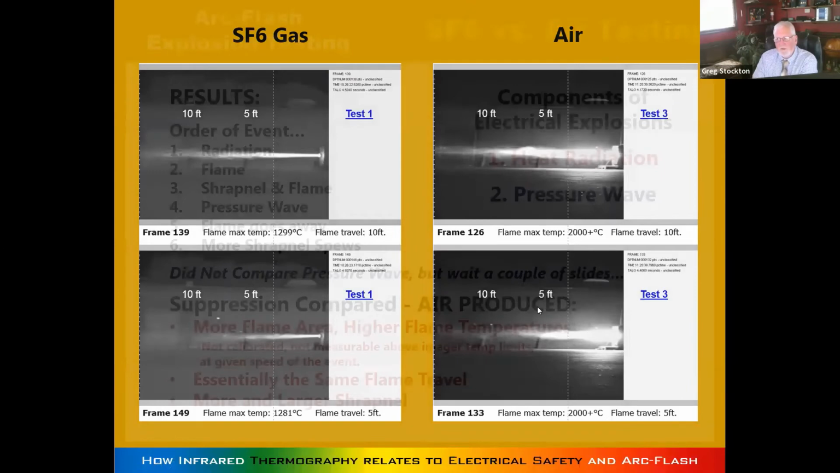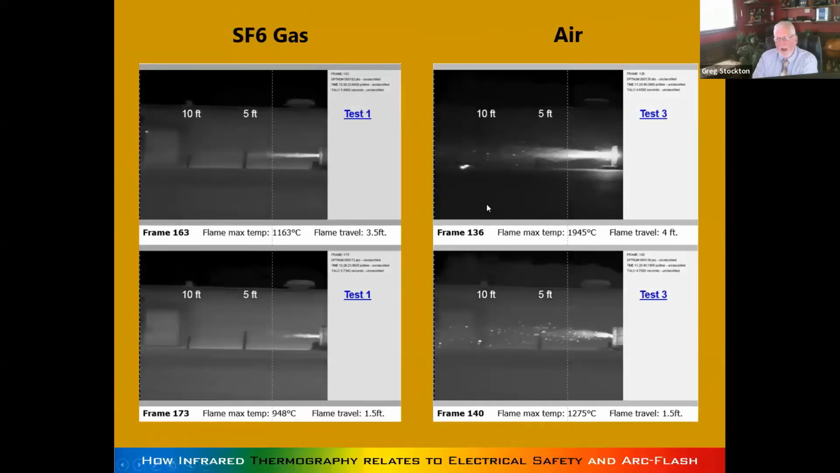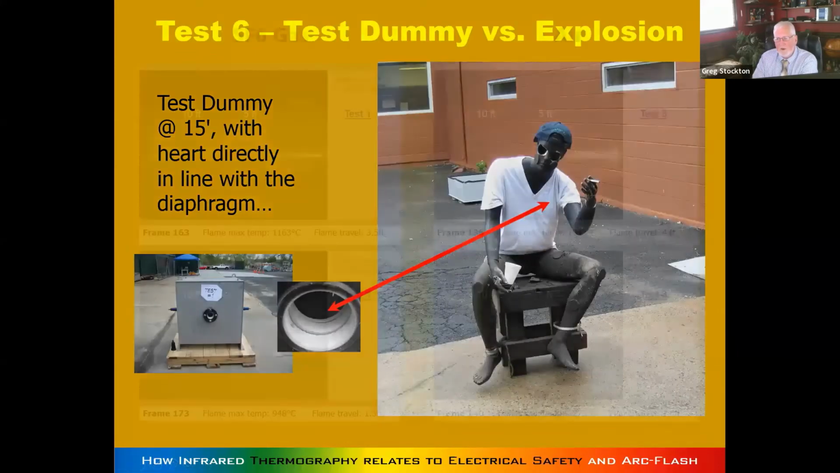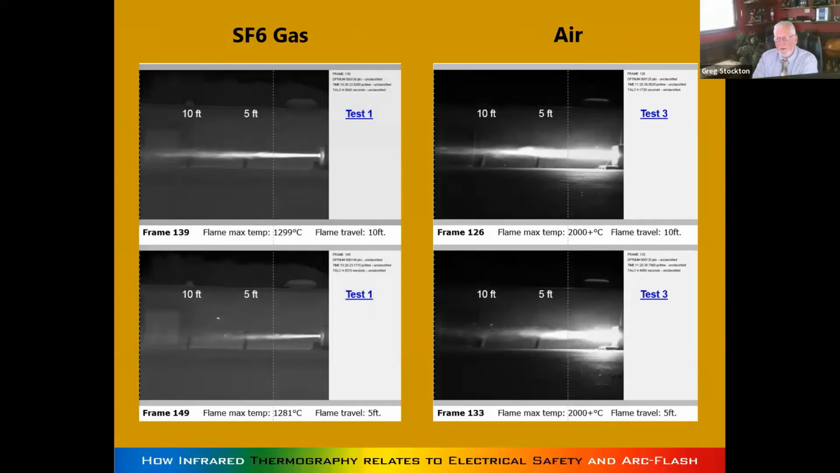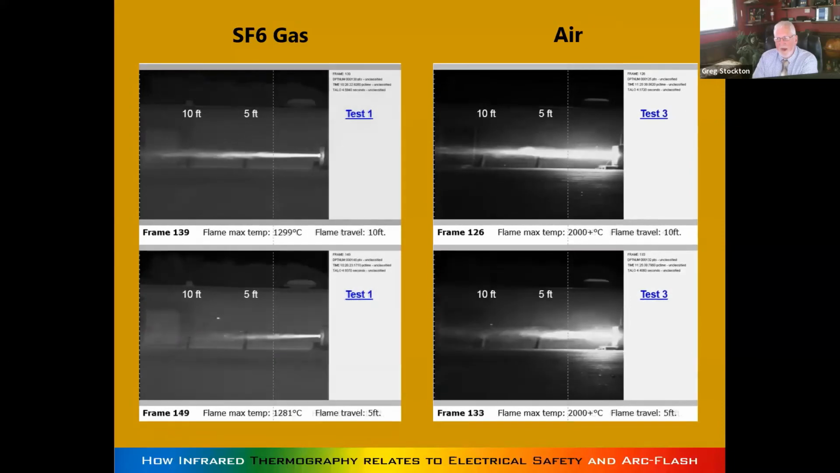Same thing here. So I'll just flip it back and forth for a second. And then you get that spew of the chunks. If you just flip it back and forth, you can see kind of how the event looks. The air is much more violent. It shoots out a lot more stuff.